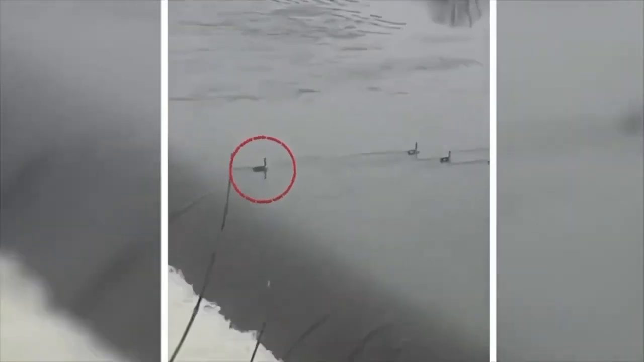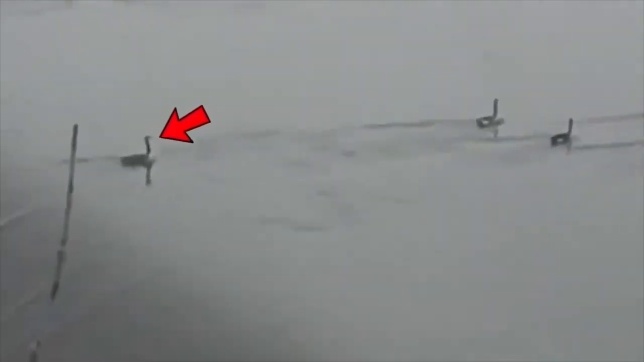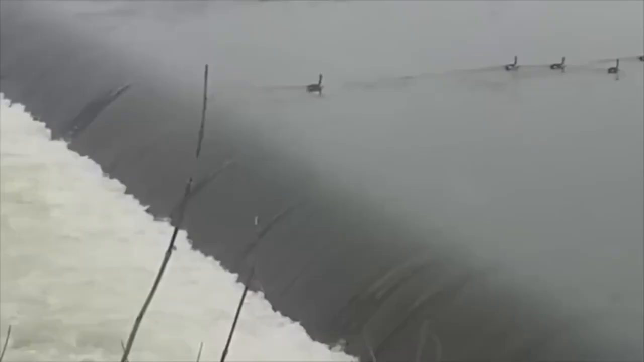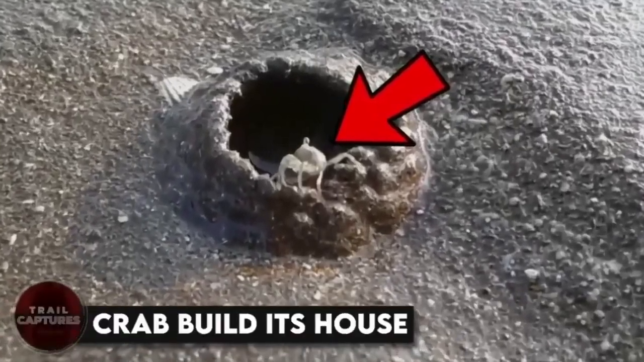Lazy ducks. A group of folks caught some ducks being super chill. Even when the water dragged them toward the brink, they were like, nah, whatever. Everyone was freaked out, but little did they know that these feathered friends were just messing around. As soon as they got close to the edge, they flapped their wings and flew to safety. Sneaky ducks.